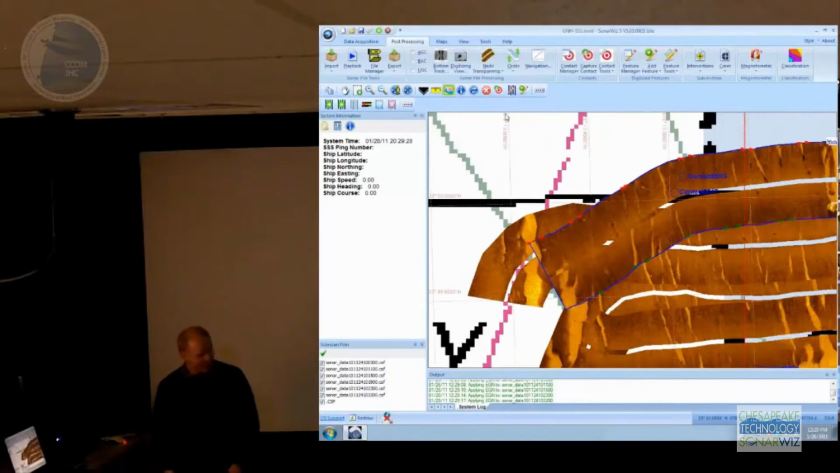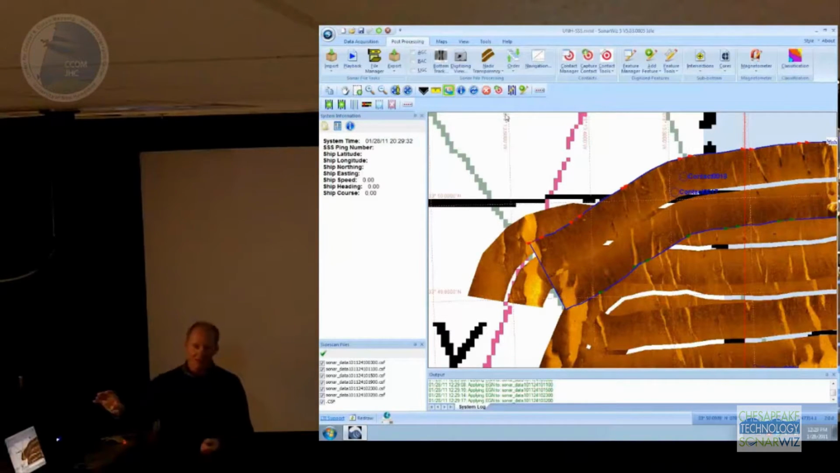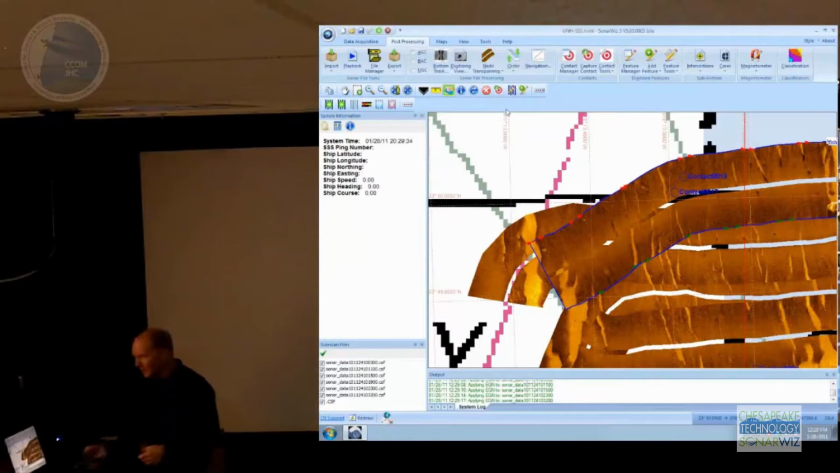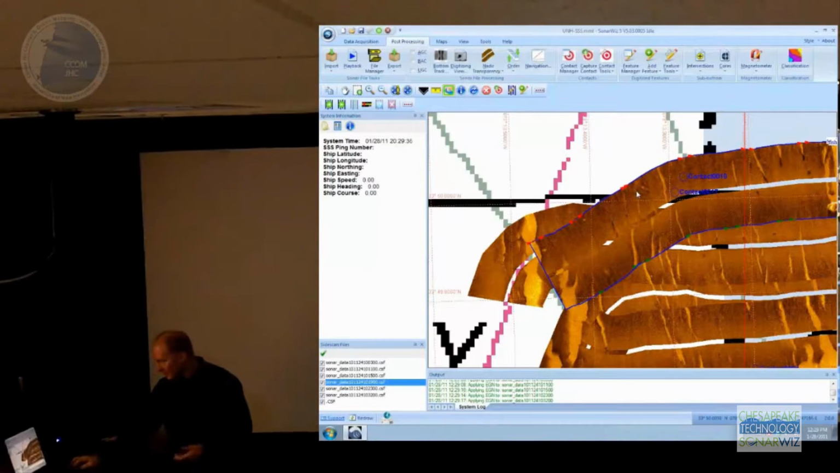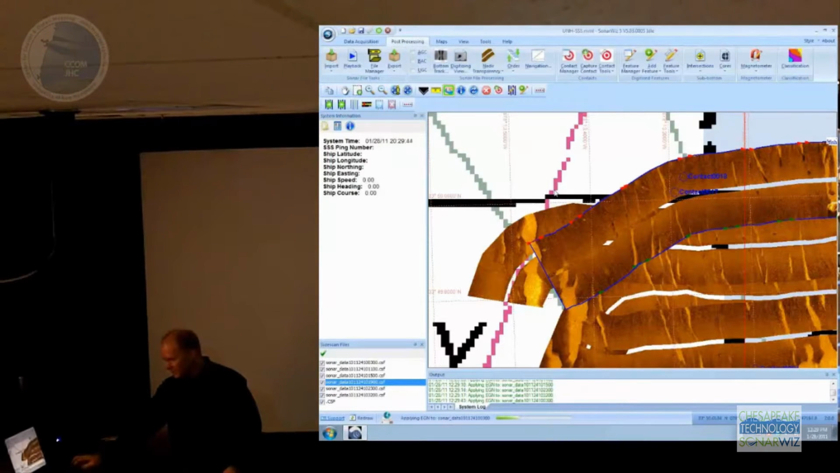So now you can see I've got a big 5-meter transparency in each file. The idea of this is that this is how you extrapolate things on one line to things on other lines. And then to put that back the way I want it, I can just turn it off, which I can do right here from the right-click menu. I can clear the transparency on one line or clear it on all my lines. So that'll put the data back in there.